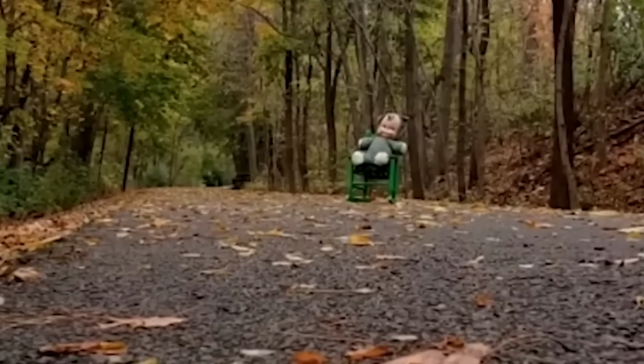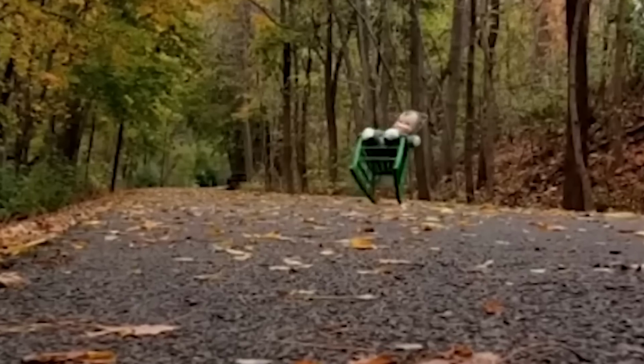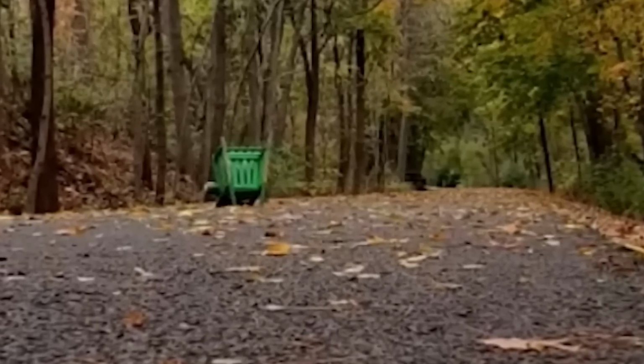The creepy doll seems to be staring straight at the camera when suddenly it topples over violently, as if pushed by some strange unseen force. The video ends abruptly at this point, and we cannot see what fate ultimately befalls the out-of-place object or what unseen entity might have been responsible for flipping it over onto its side.